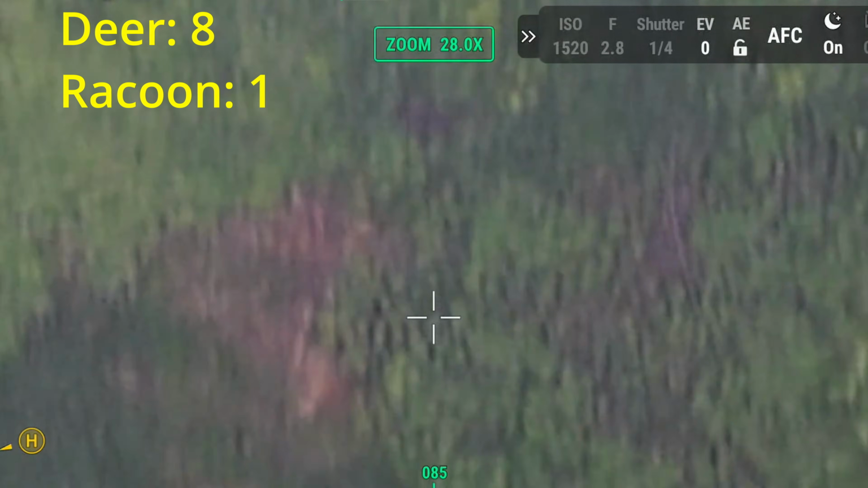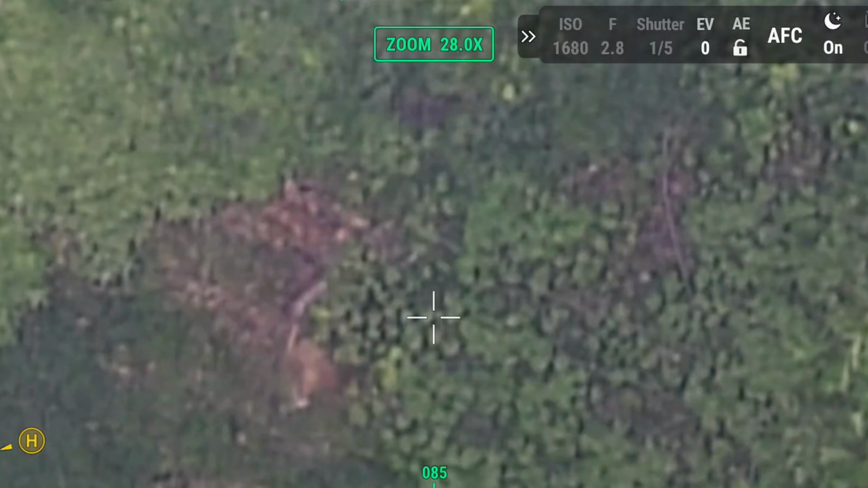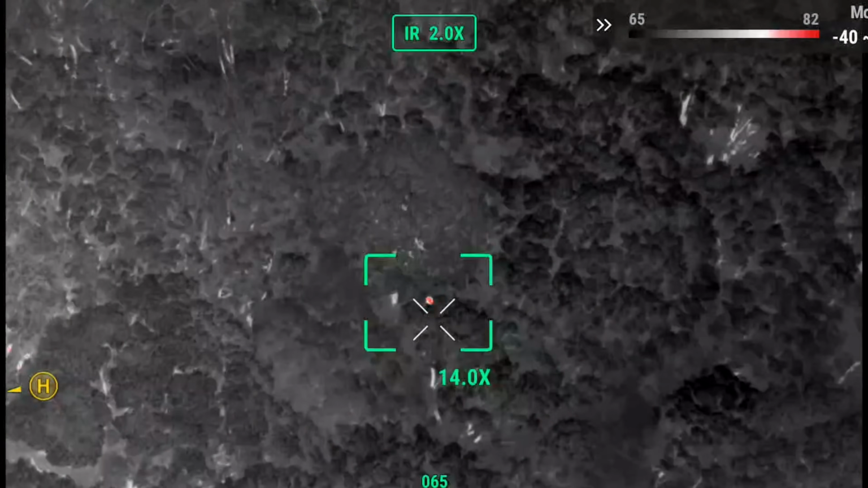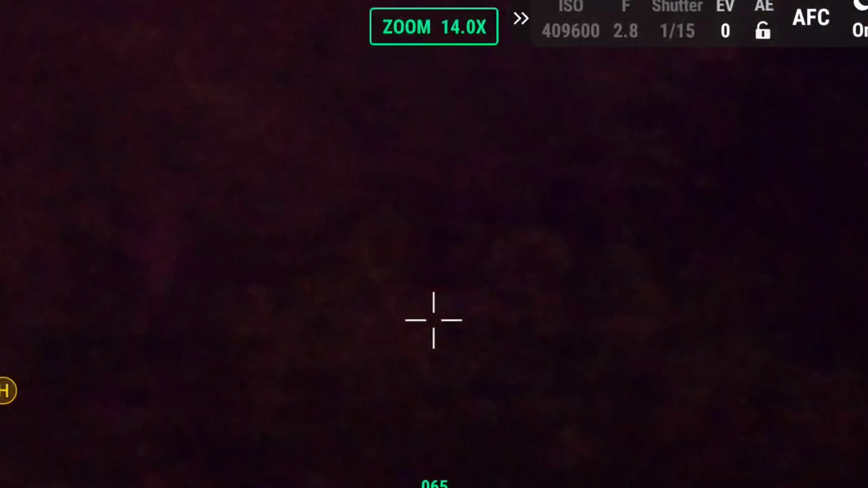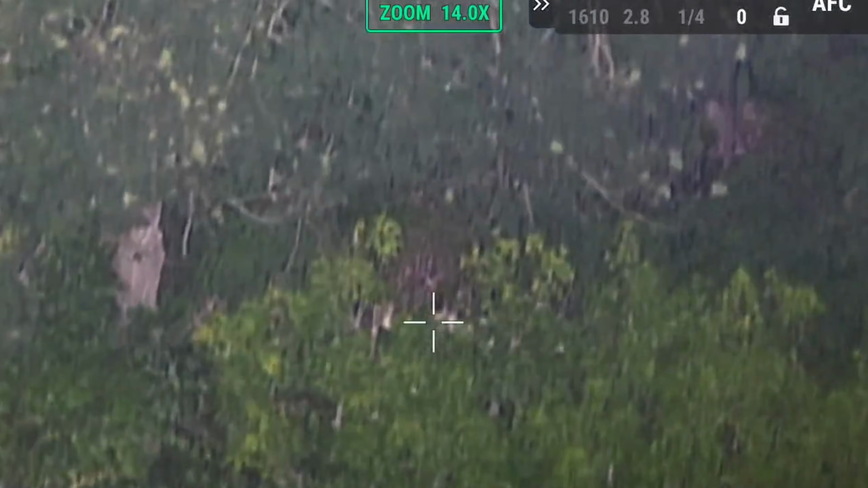You guessed it, more deer. Even little baby deer.